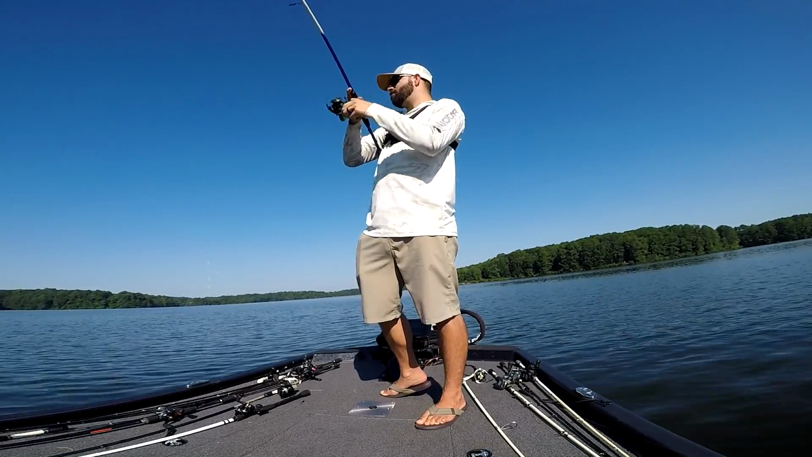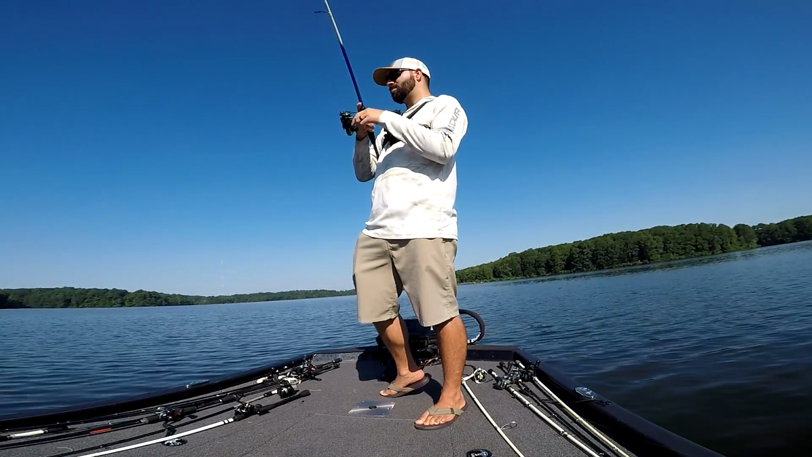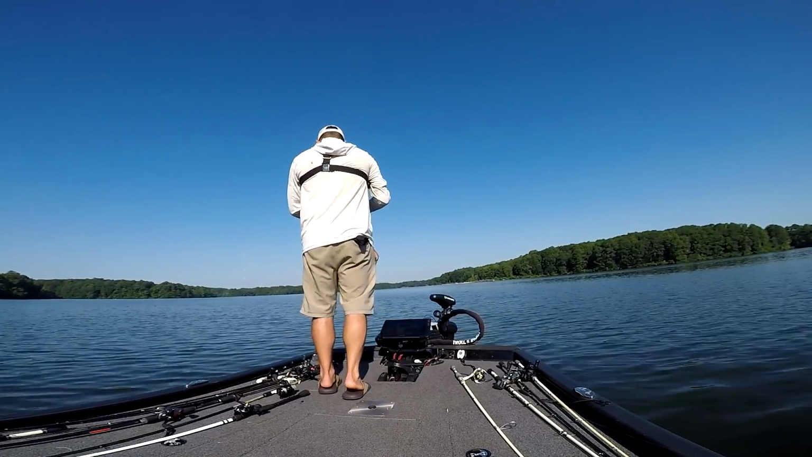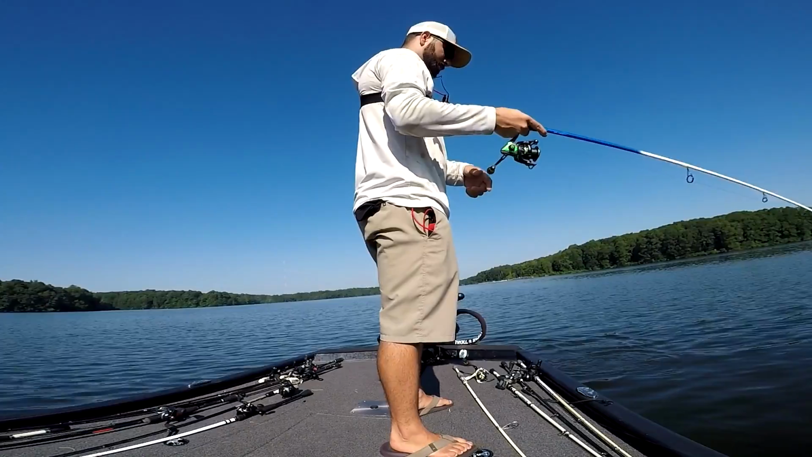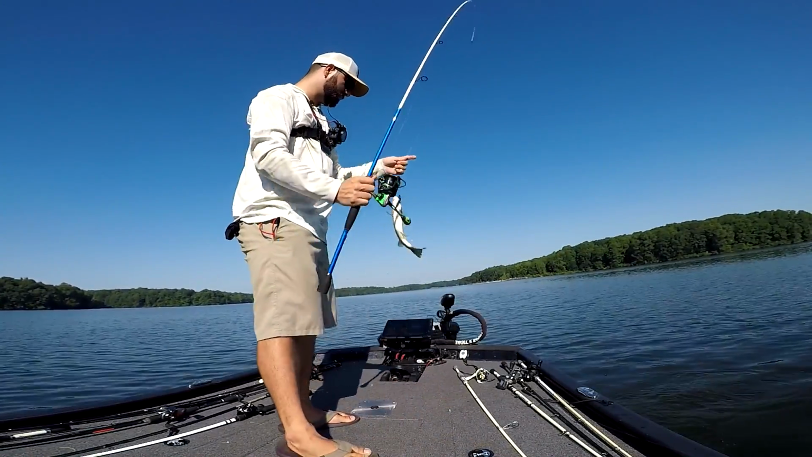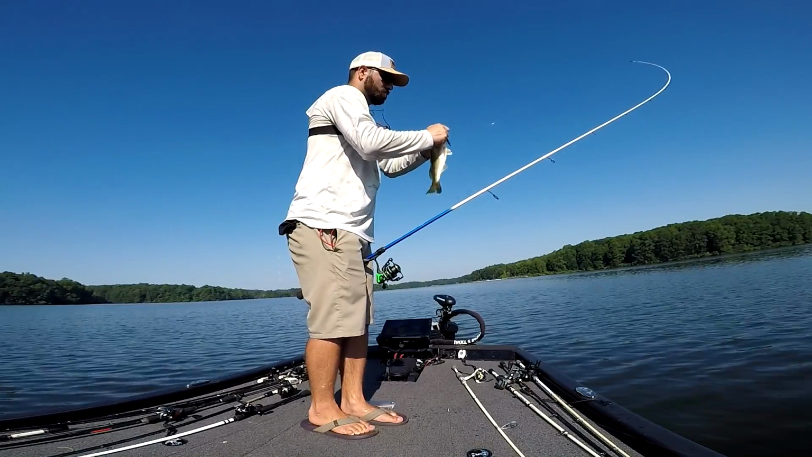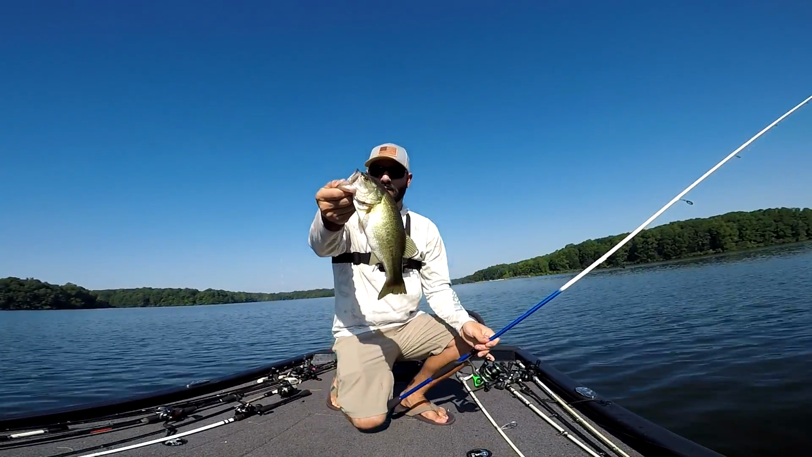There's one. Ned rig. Oh my gosh, I saw that there's a bunch of marks right on top of the car. There it is, little one. Perfectly hooked. Little one.